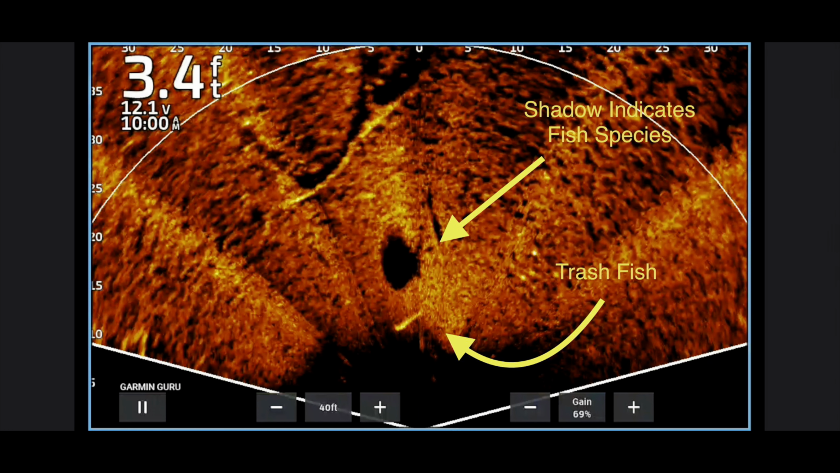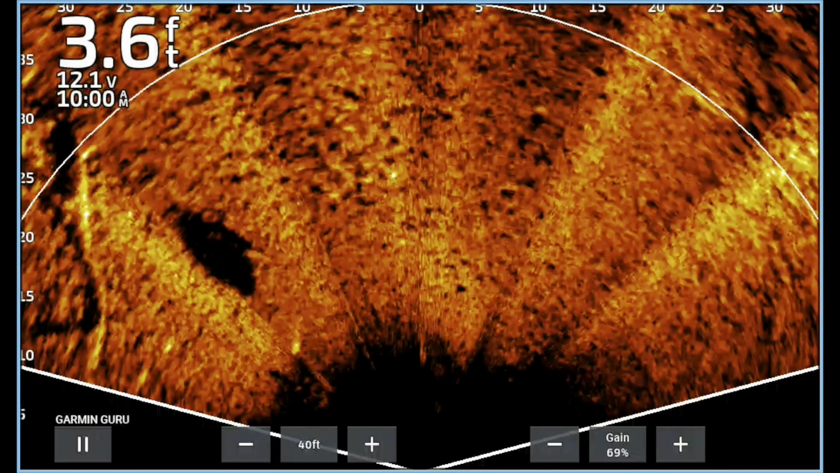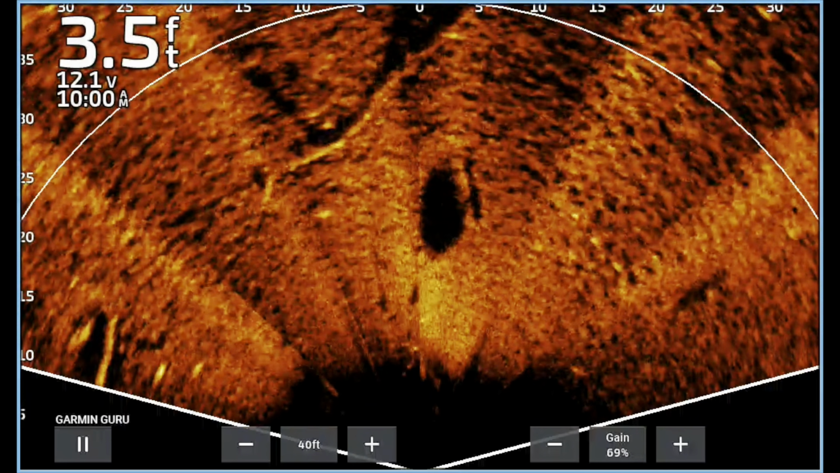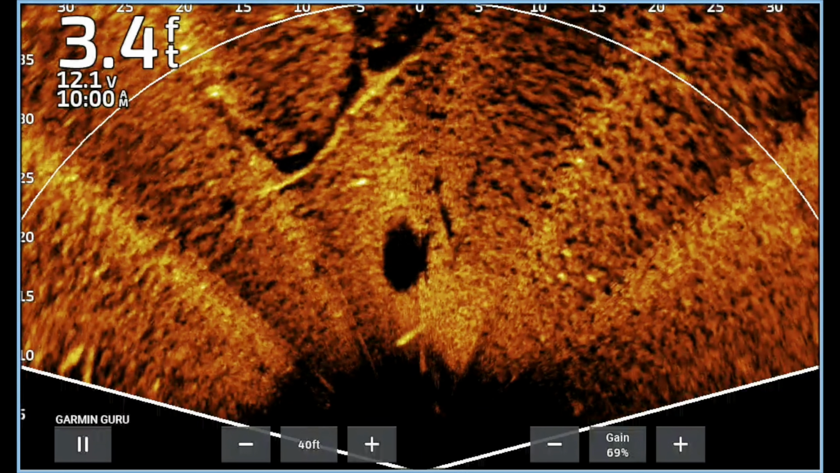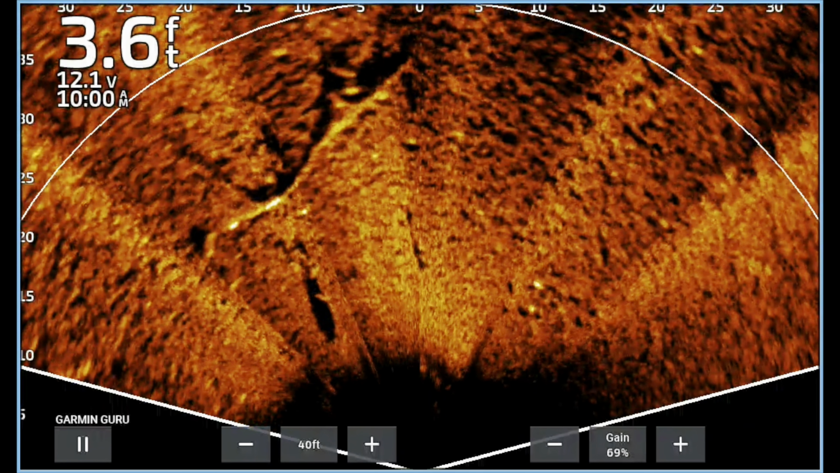But if you look right now, we're just going across the bottom. This is a mud bottom. This is a typical Louisiana mud bottom. And you'll notice the dimples here and there. Now notice that big, huge fish right in the middle. See how you can see his fins, his body? Trash fish. Know that for a fact.